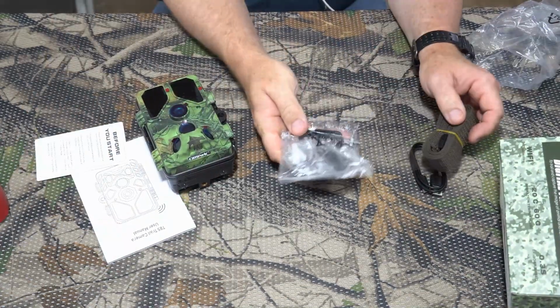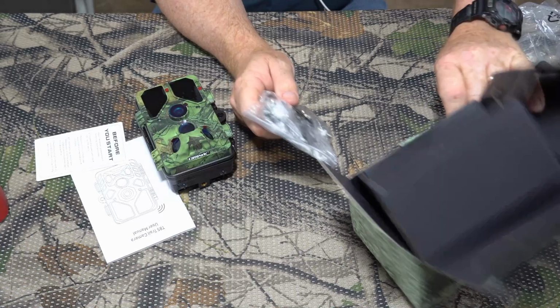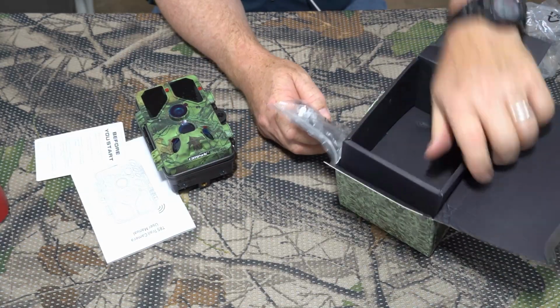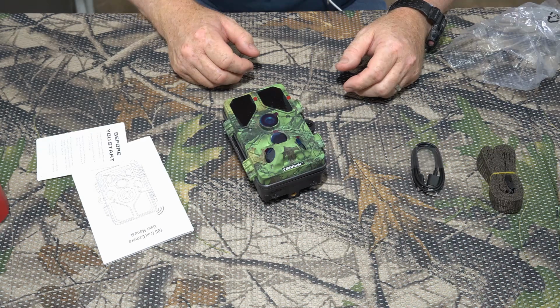But I actually prefer these, and I already have some permanently mounted to my testing area, so I'm not even going to use this strap. I'll just use the ones that I already have out there. So, alright, let's get her out in the field, and I'll be back here in about 2-3 weeks with some results.